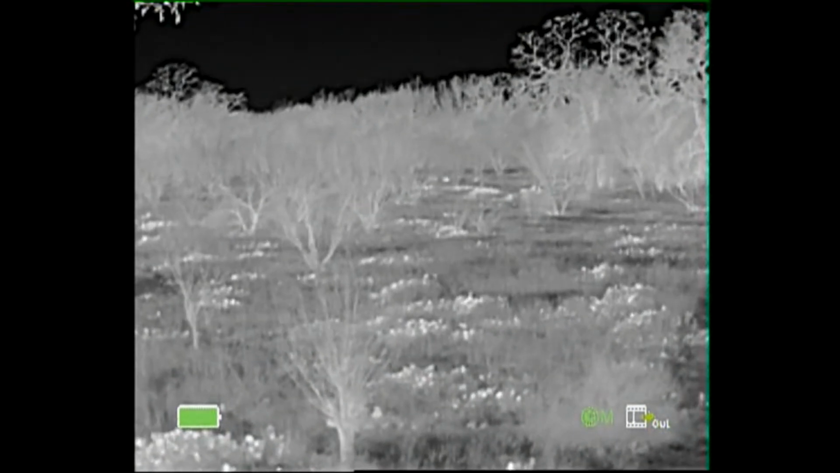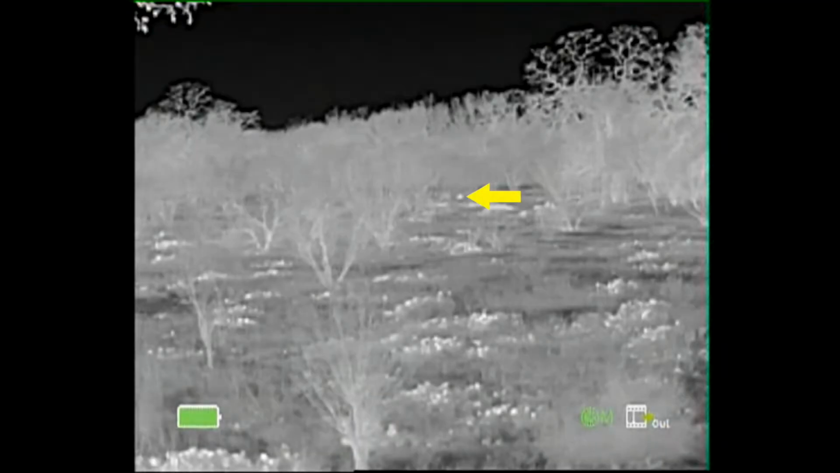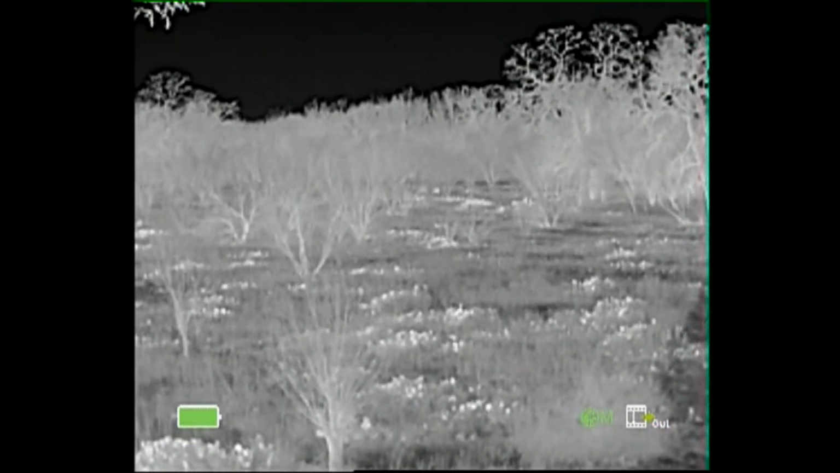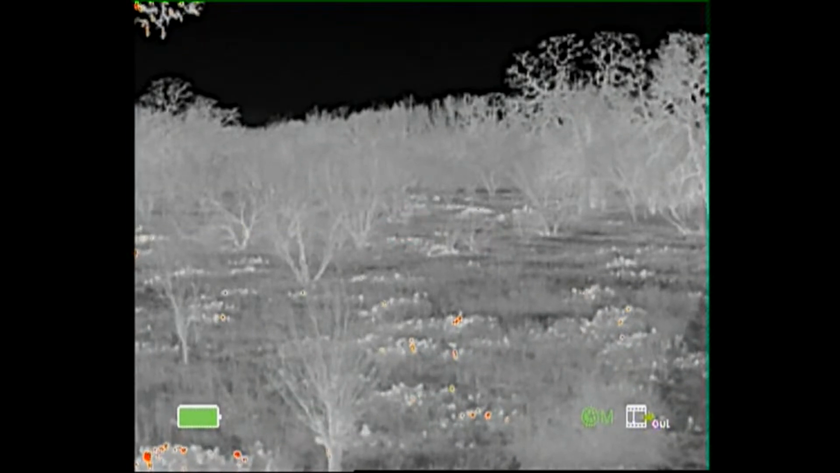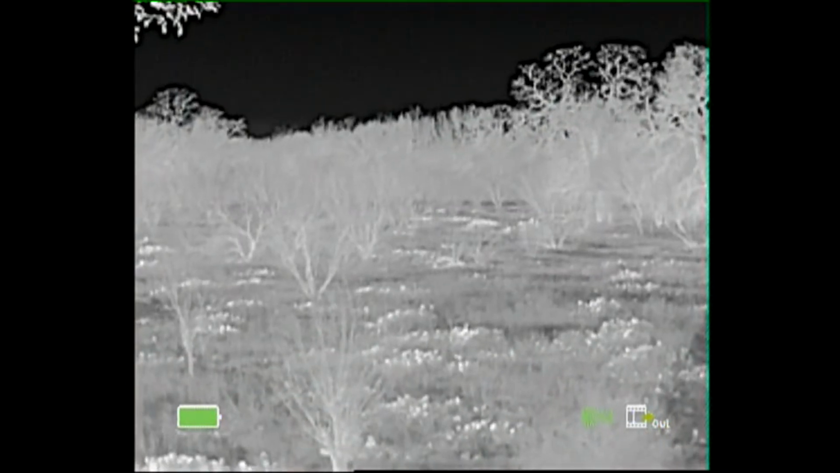Alright, we have hogs coming in about 300 yards out from the position here. It's still daytime. Looks to be a small group.